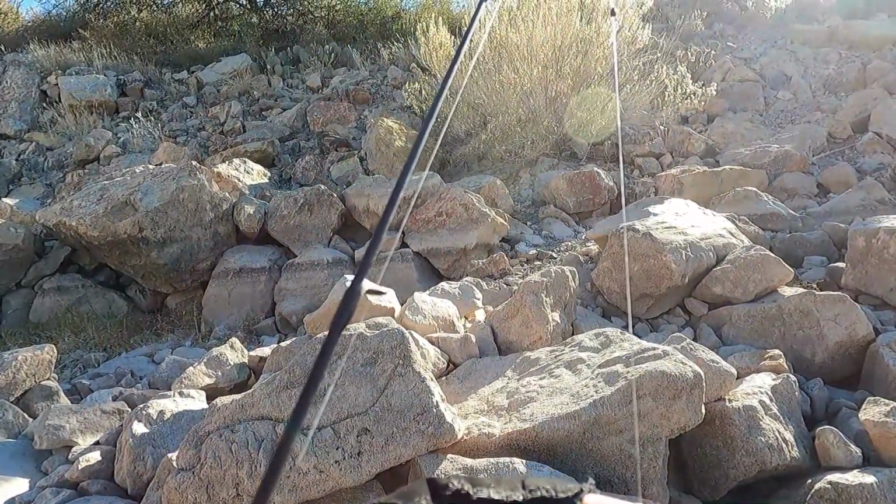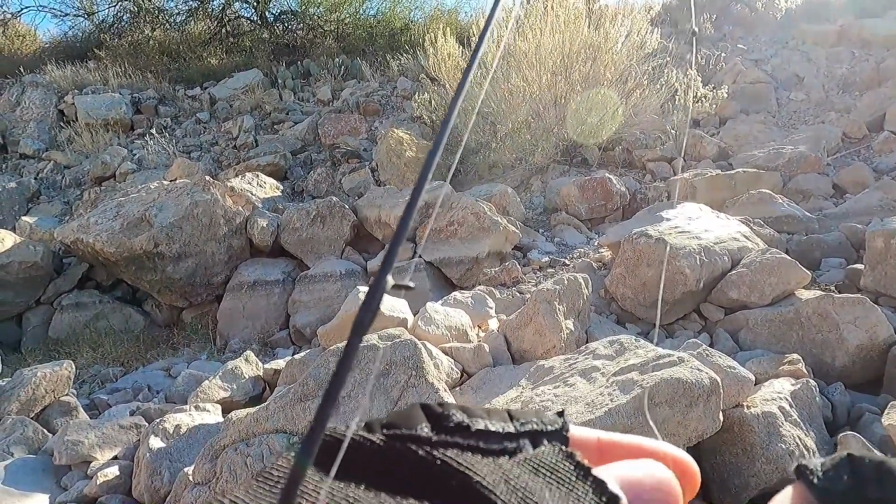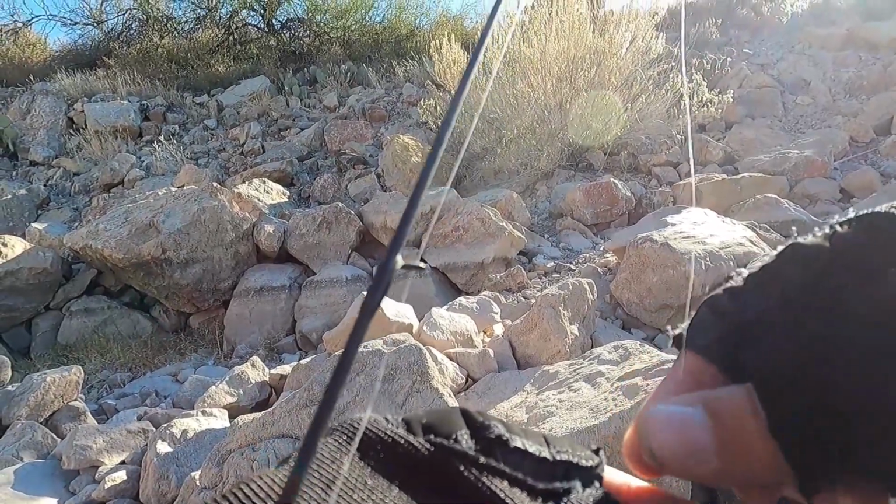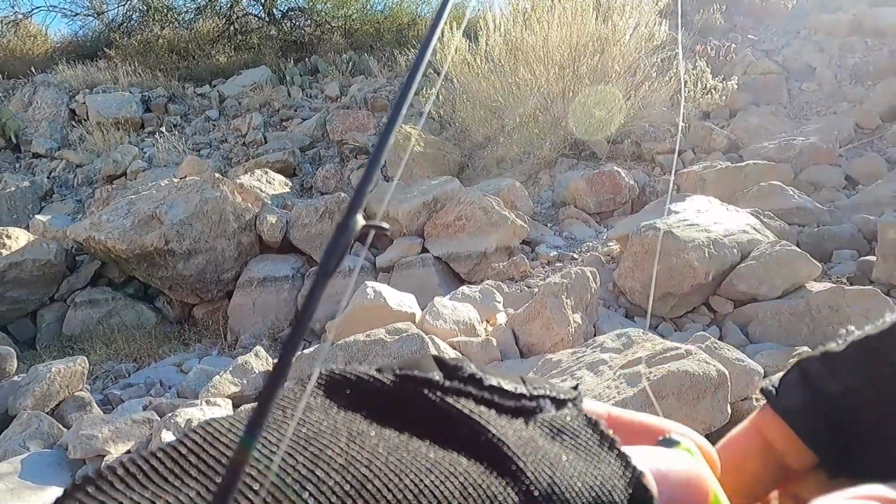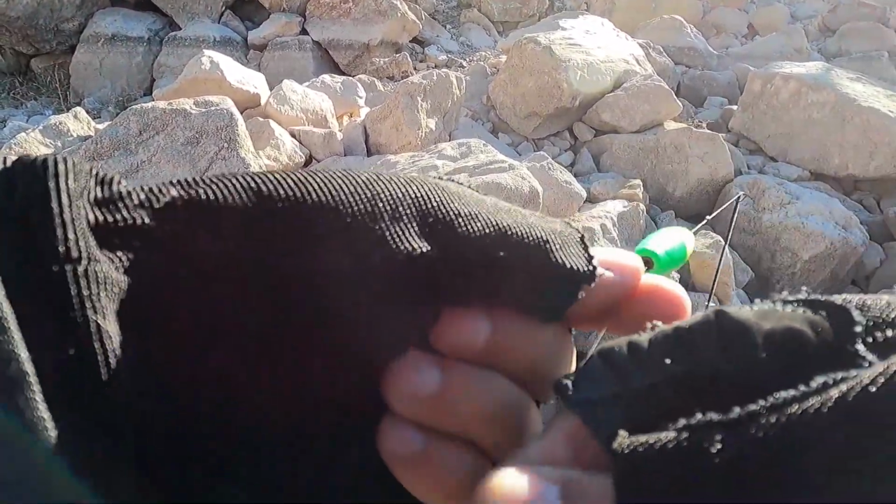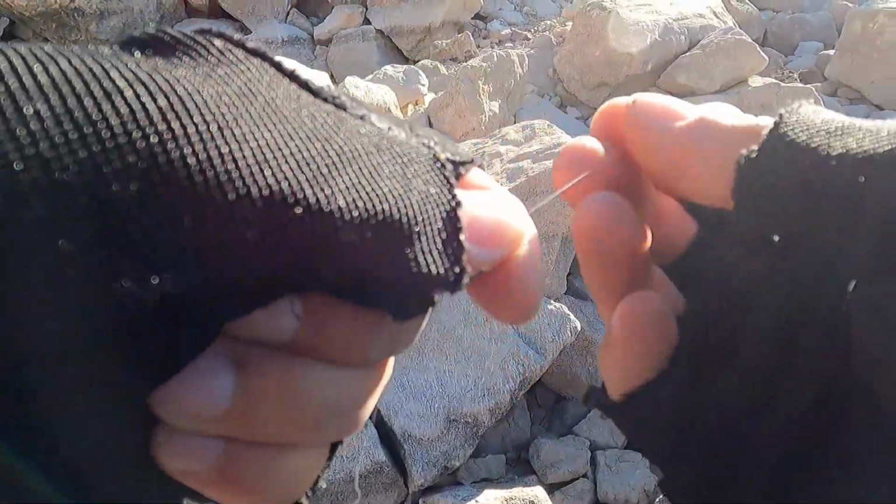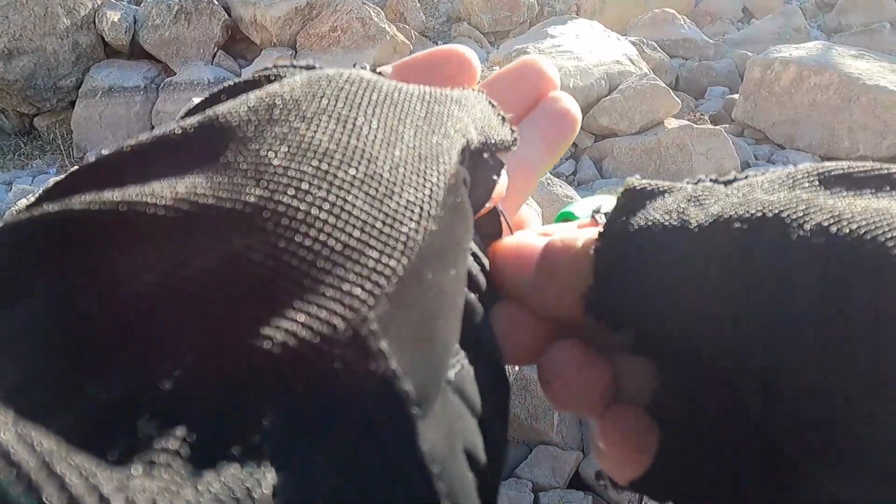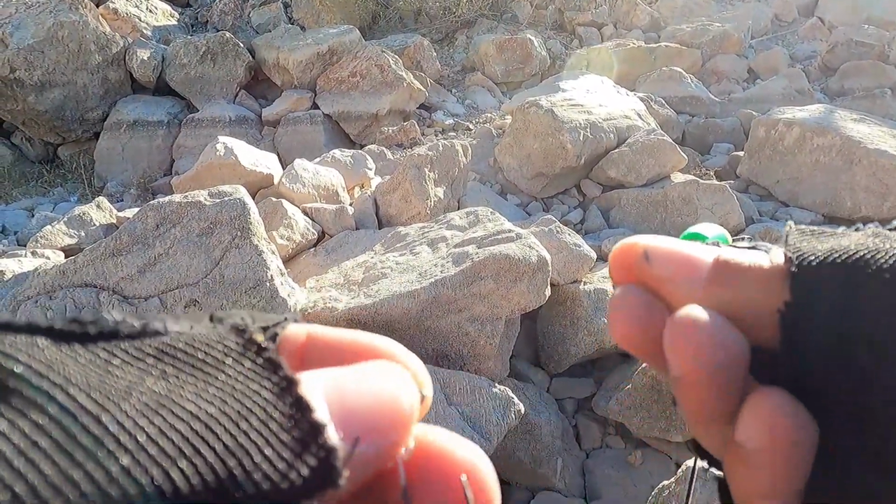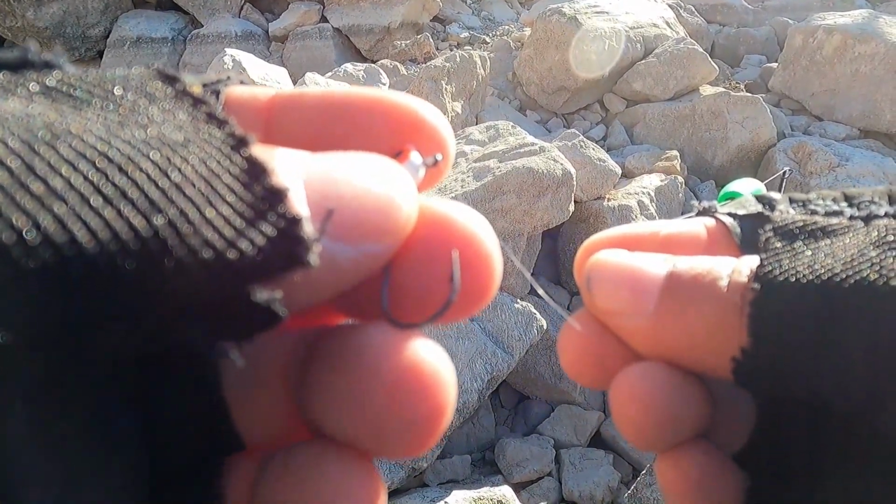And you slide the slip bobber on the line. Like so. And then you just tie, I'm going to take a 1/16 ounce jig head like this, and you just tie it underneath the bobber stopper. There, I mean the slip bobber.